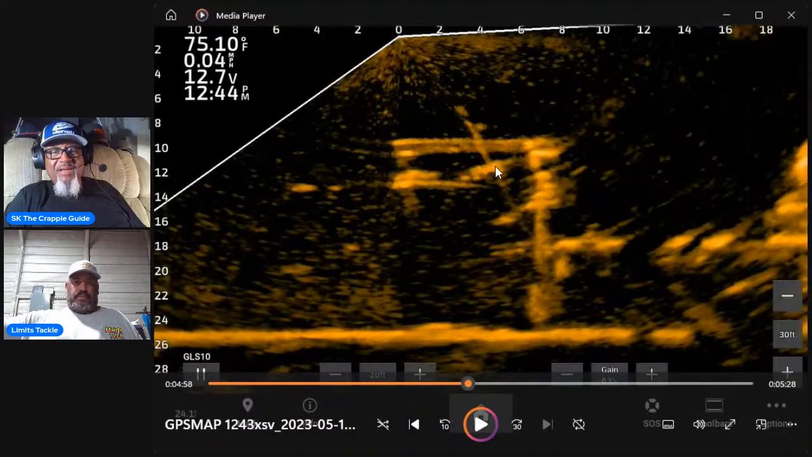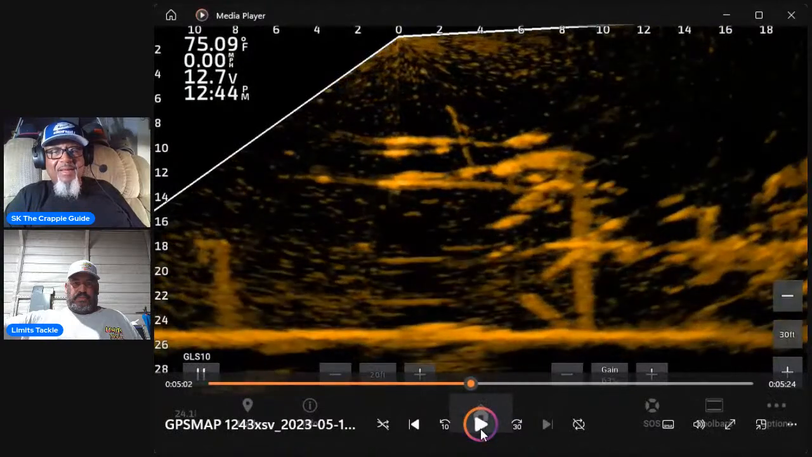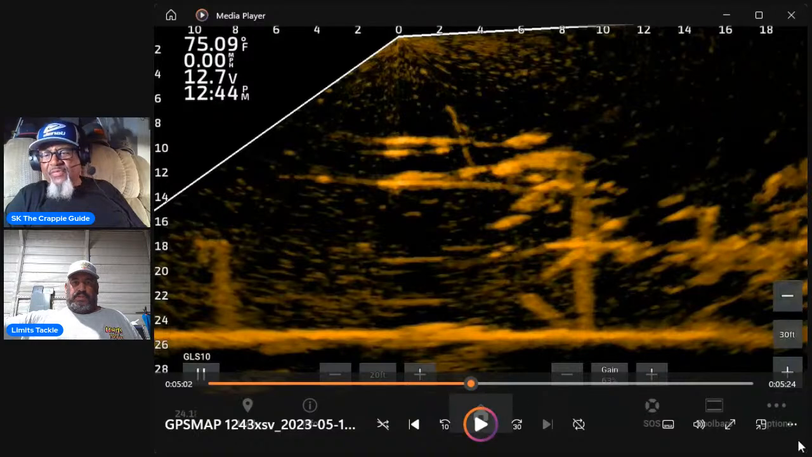Look at the big catfish right here. Catfish there. I'm gonna play it a little bit more because I think I got a better shot. Look at all them catfish. Catfish right there. I mean, they making the scan look bad. All of these are catfish right here. I'm not sure if everybody can see that. Somebody give me a comment over there and let me know if you can see that pointer that I had on the screen right now.